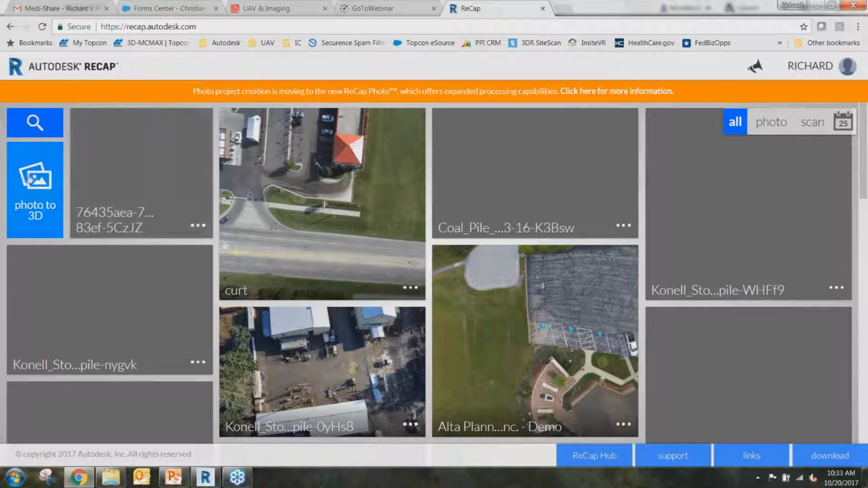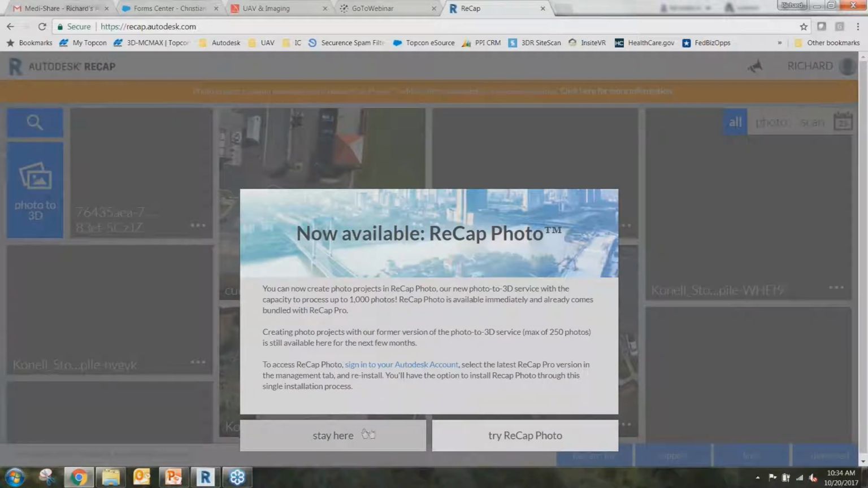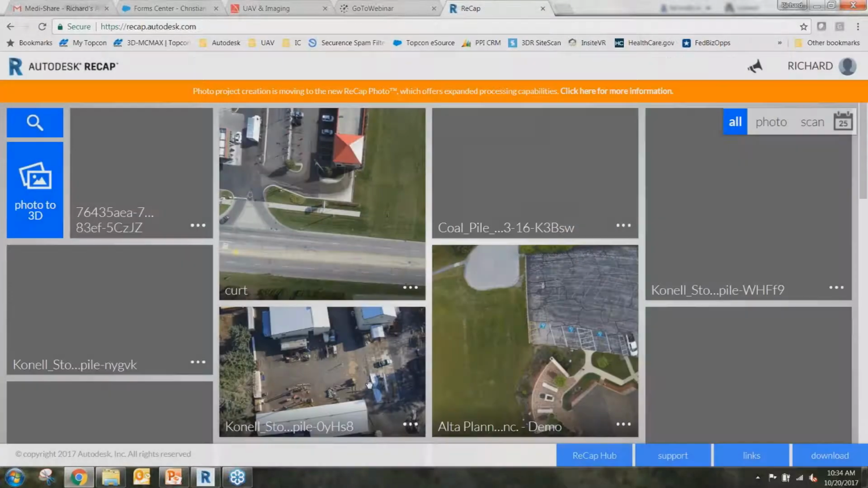So if I want to create a new one, you just click on Photo to 3D. Sorry, I clicked the wrong button. So if you want to create a new one, of course it'll have to upload, and you want good internet. You click on Photo to 3D and you basically upload your imagery.